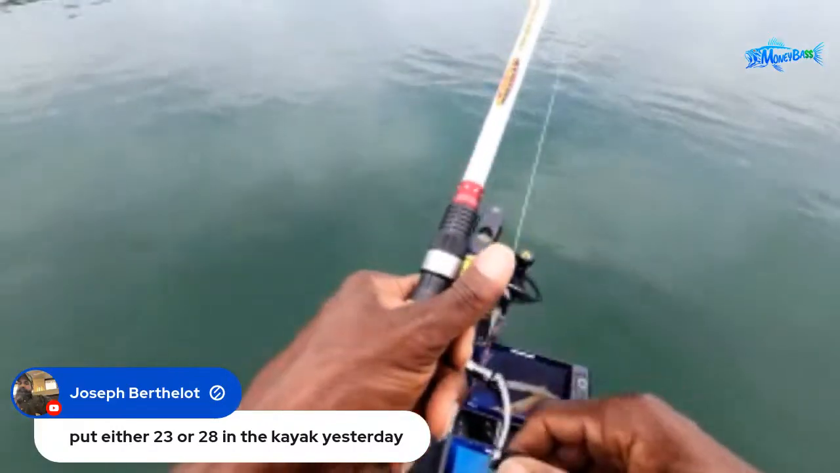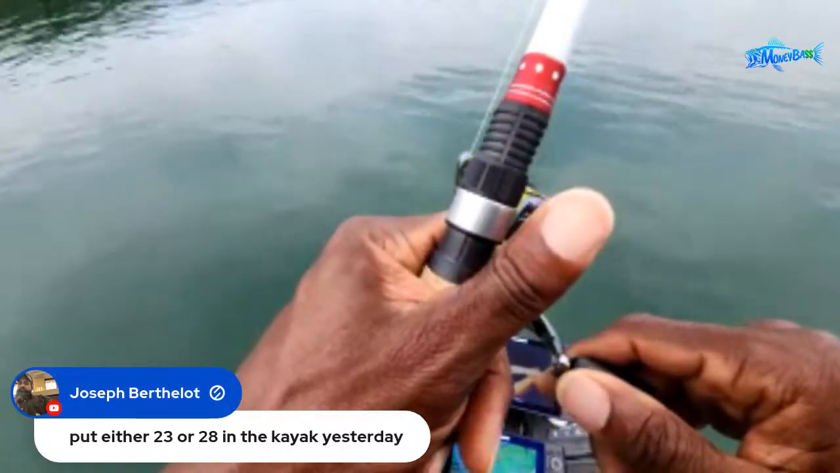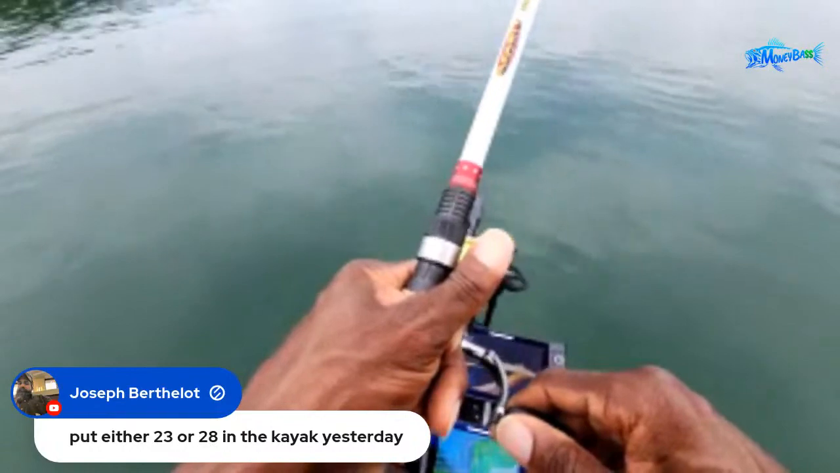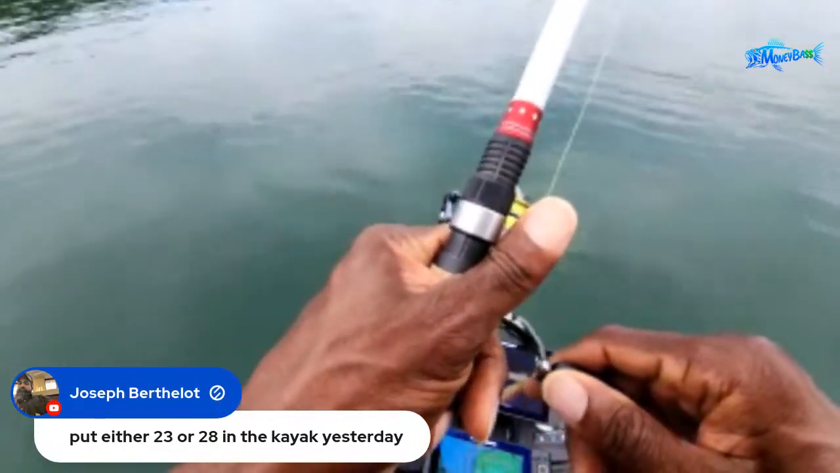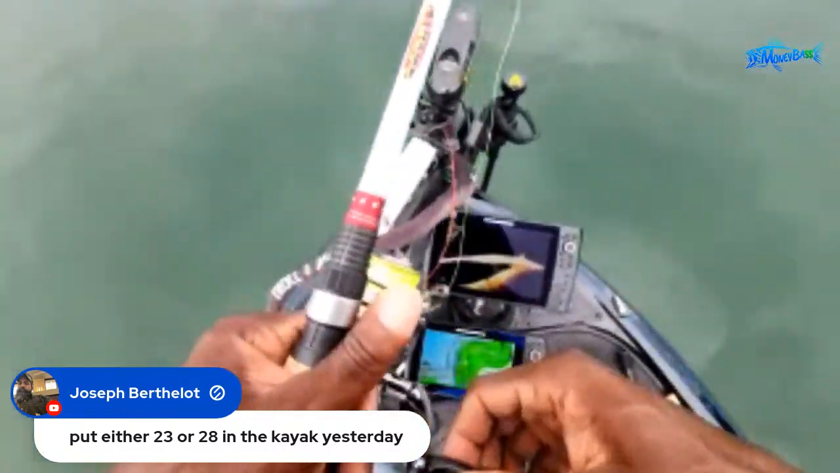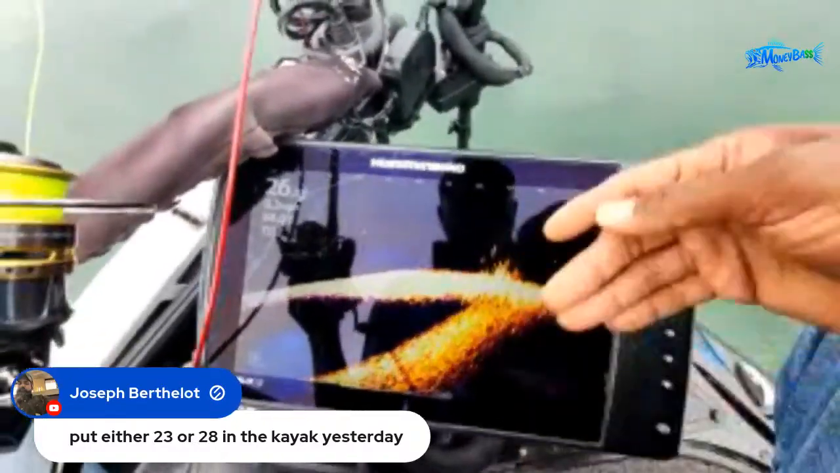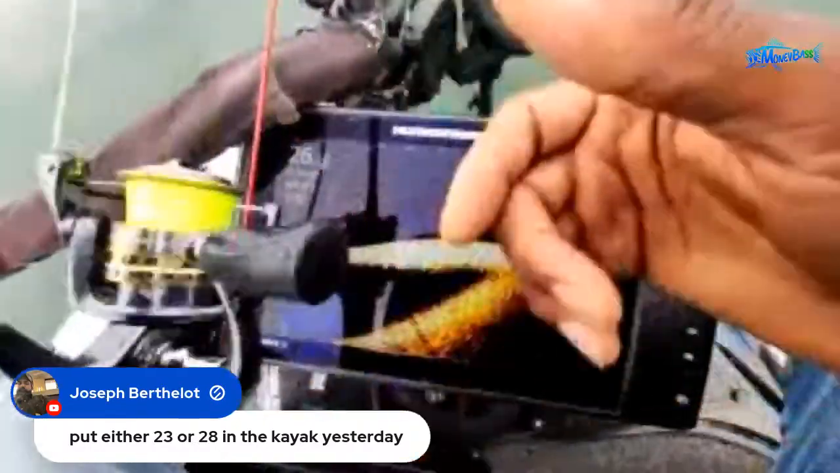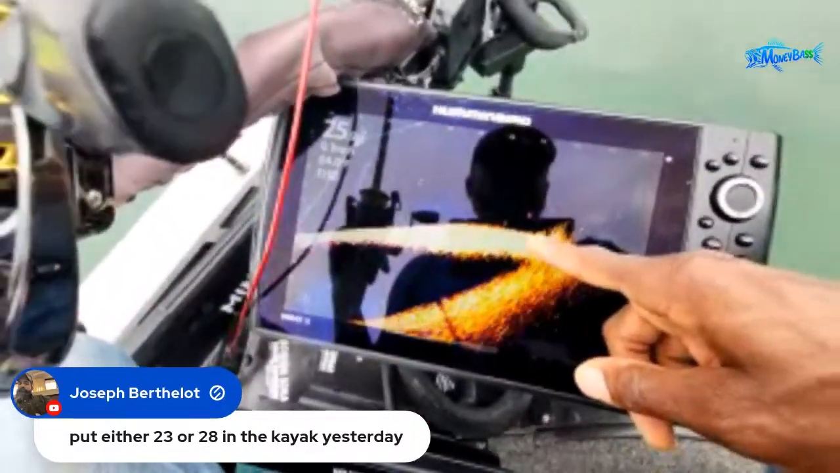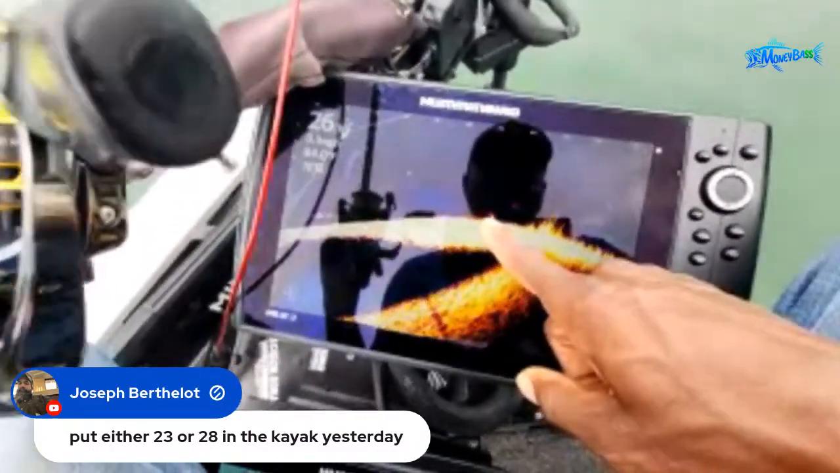All right, so what we are going to do, guys, is see if these fish bite. All right, are they going to bite? And the answer is no. And the reason why I'm saying no is because I can see those fish moving around here on the bottom. And it's one of those things, guys, some people can read these screens a lot better than others. So here's a fish right here moving along the bottom. That fish is right about where my bait is at, and so that fish is still following it.